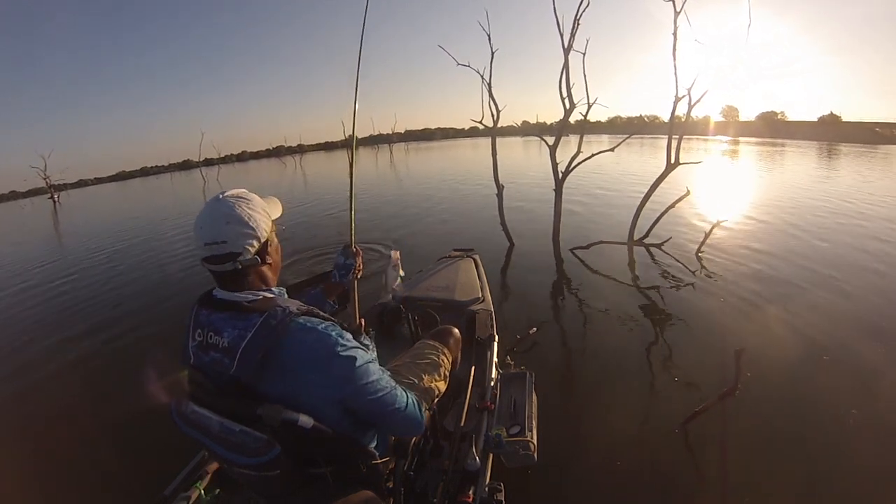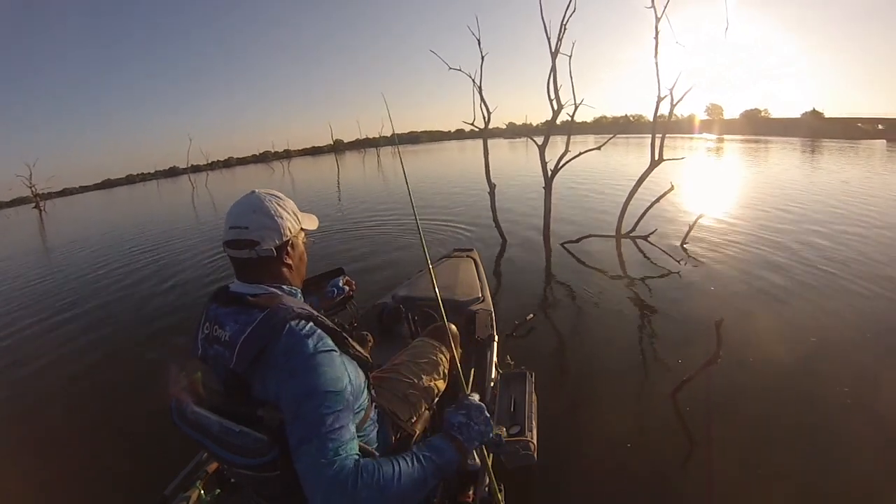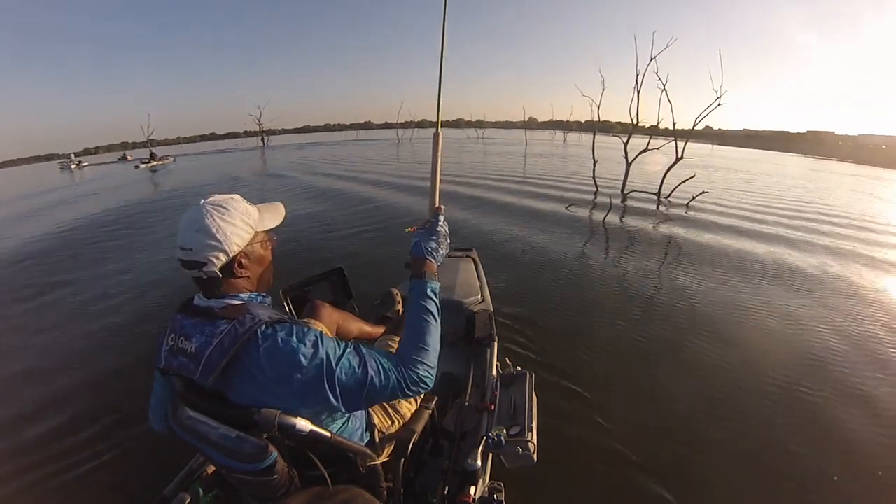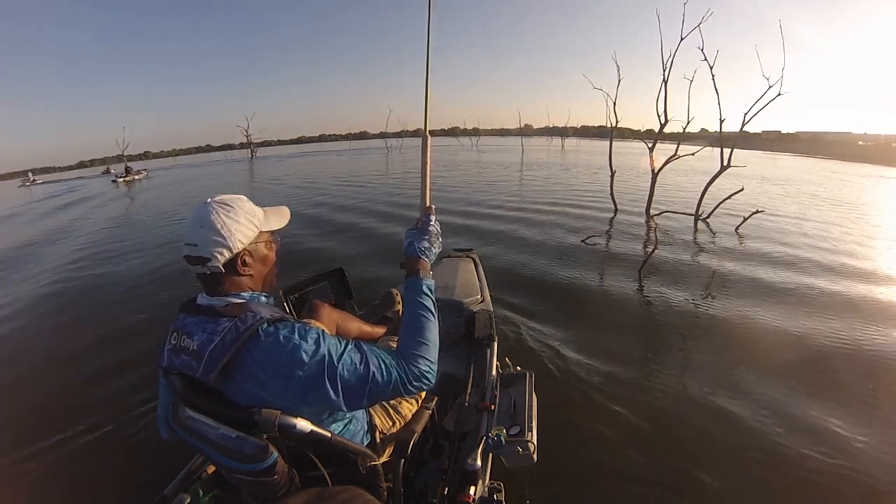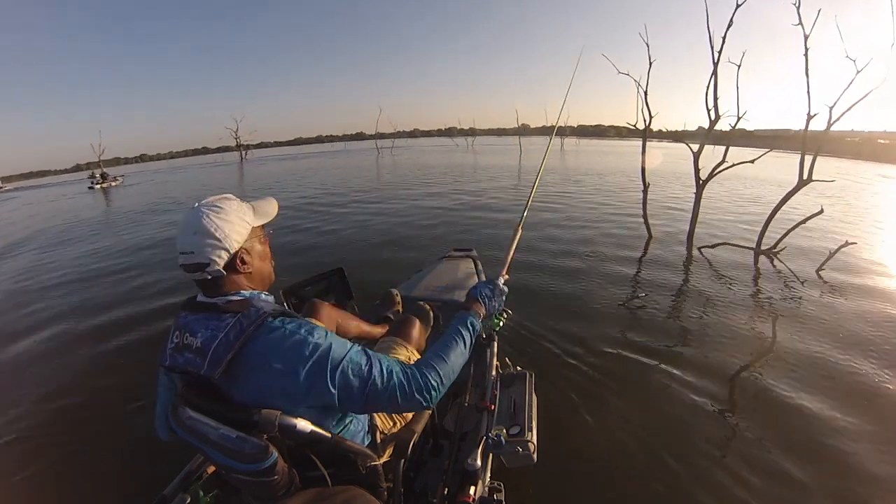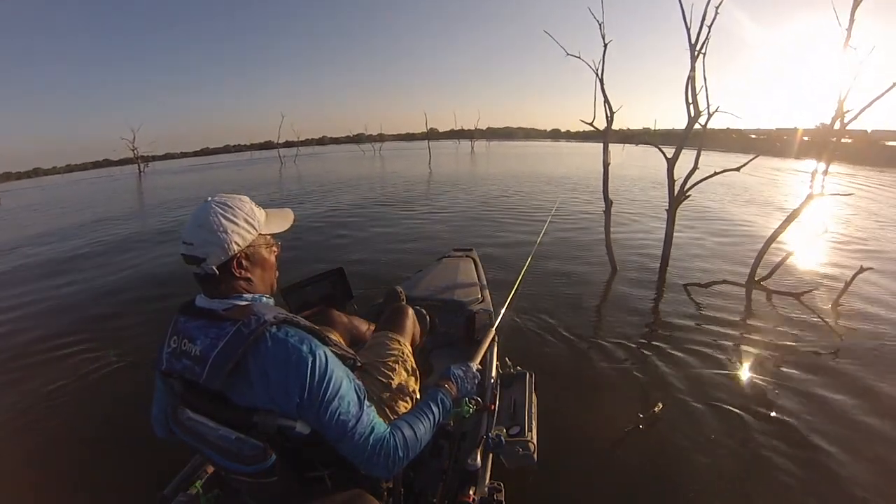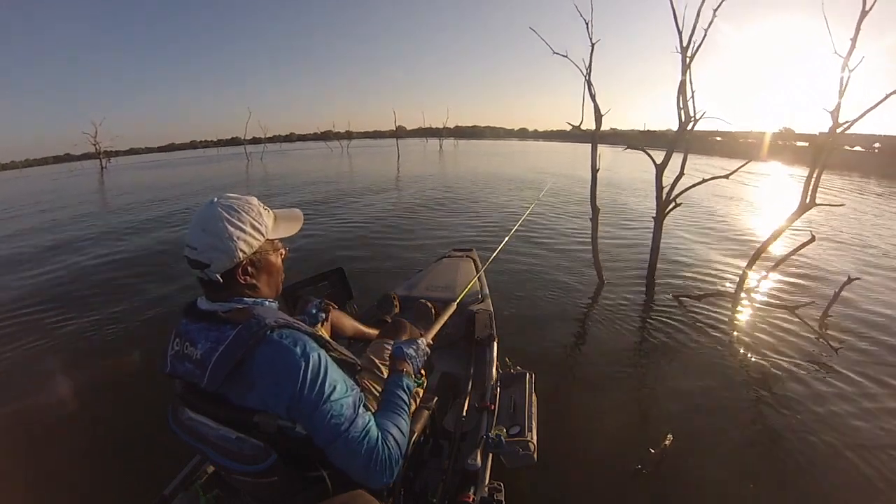Monster. Had to go prime my live well. Normally I prime that thing when I'm heading out to where I'm going to fish, but I completely forgot. So I have to leave the spot to go prime it. But I'm going to fish this spot pretty hard, and I'm going to give it several different presentations.